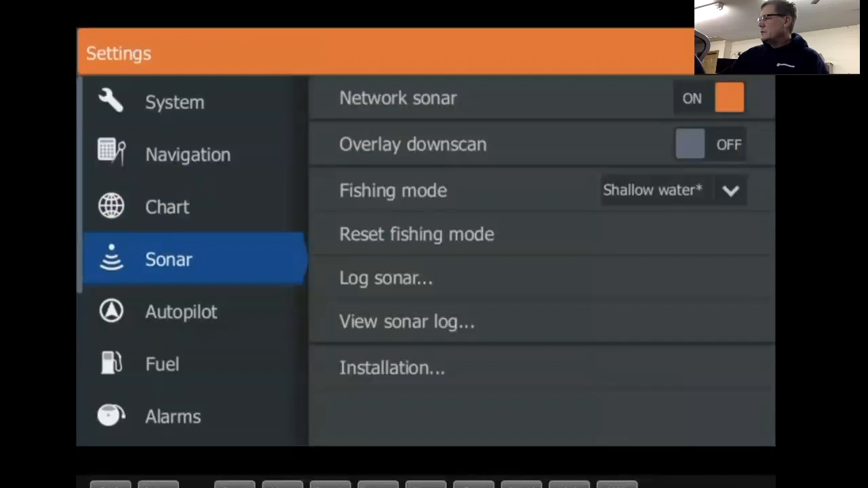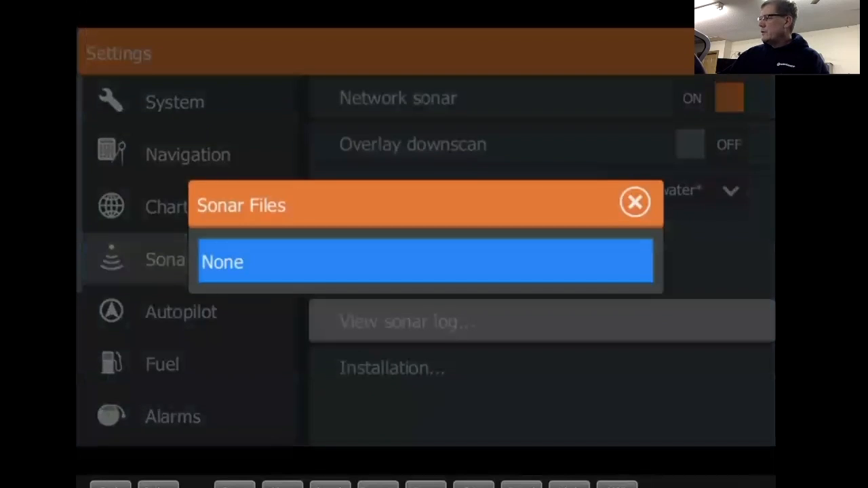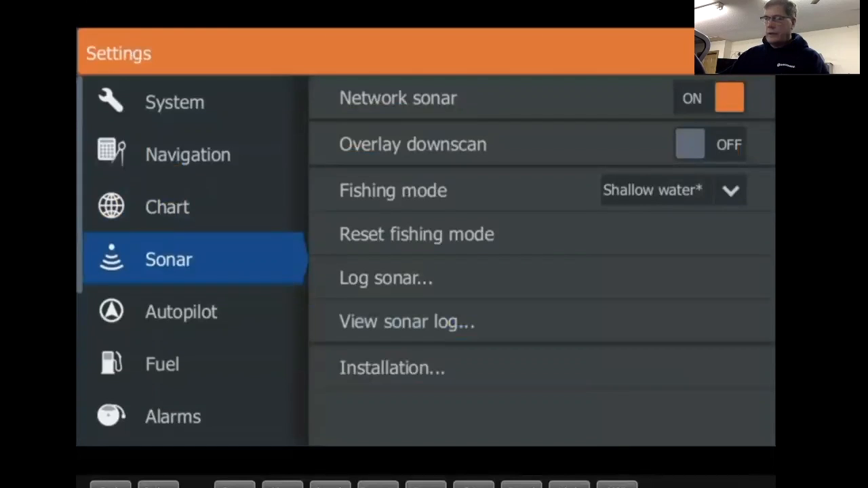Let's see here. Log sonar, again, it's just like we just did earlier. Use sonar log. If you wanted to view your sonar logs right there, if I don't have any.